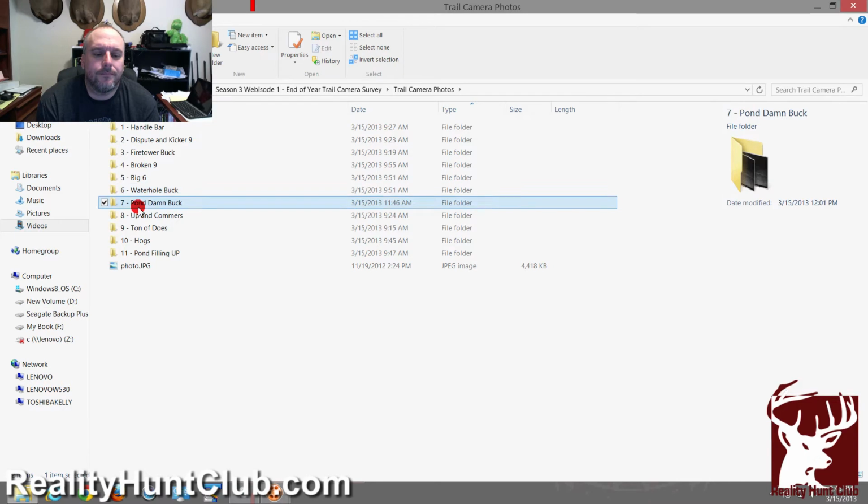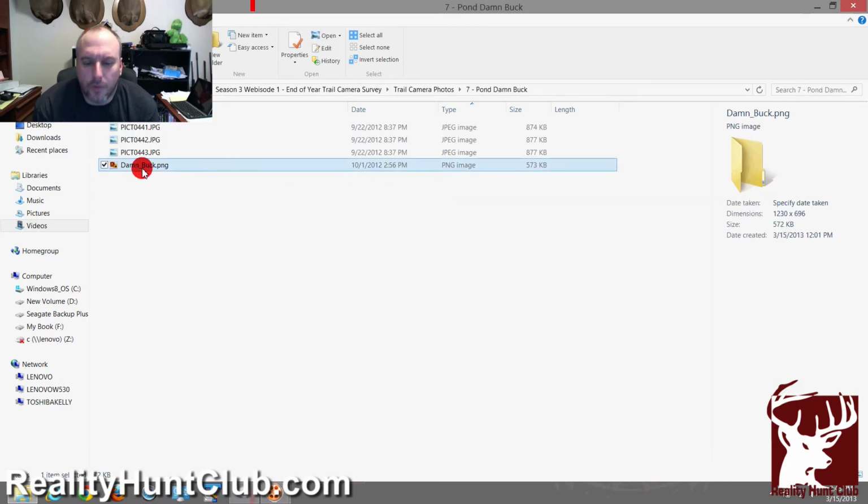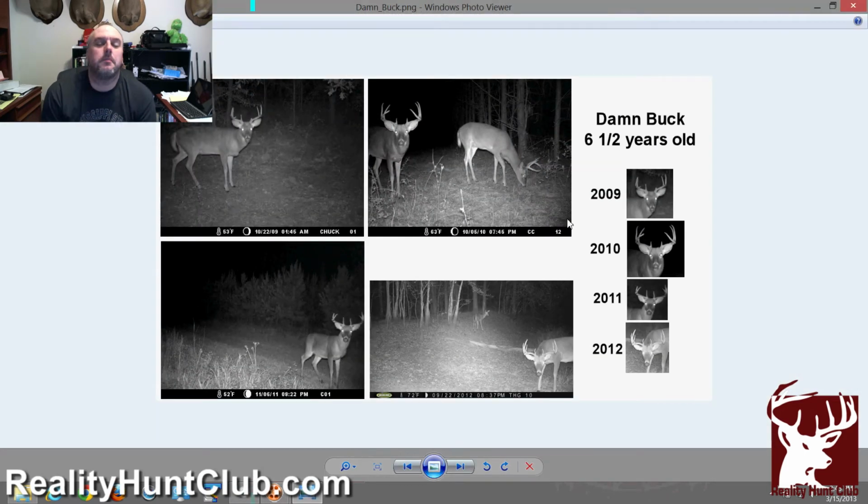Now, back in, what month was that? Back in September, the dam buck showed up. Now, he's 6.5 years old. He always disappears after Christmas. We don't know where he goes. Every year, we always say this is going to be the year, somebody got him, somebody killed him, he got run over, and then he always popped up. We've done that 3 years.